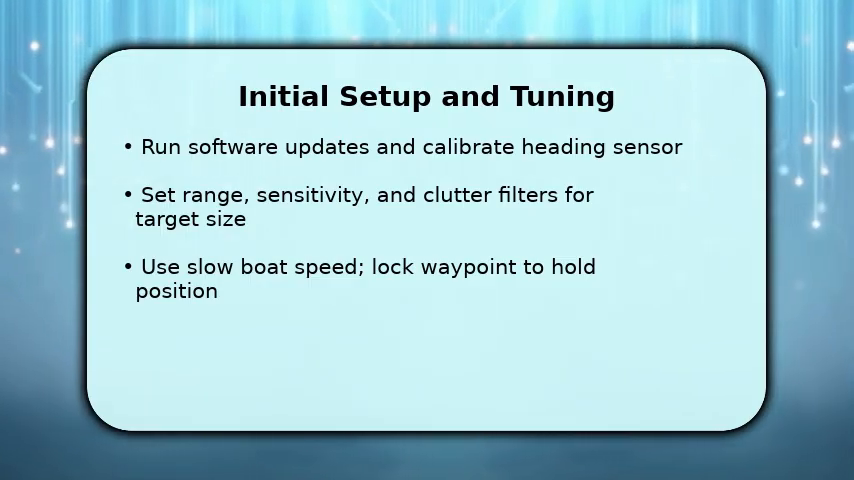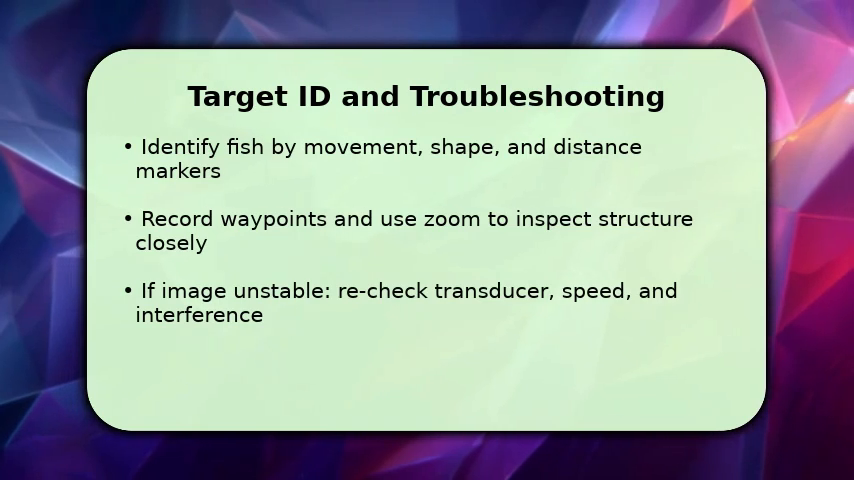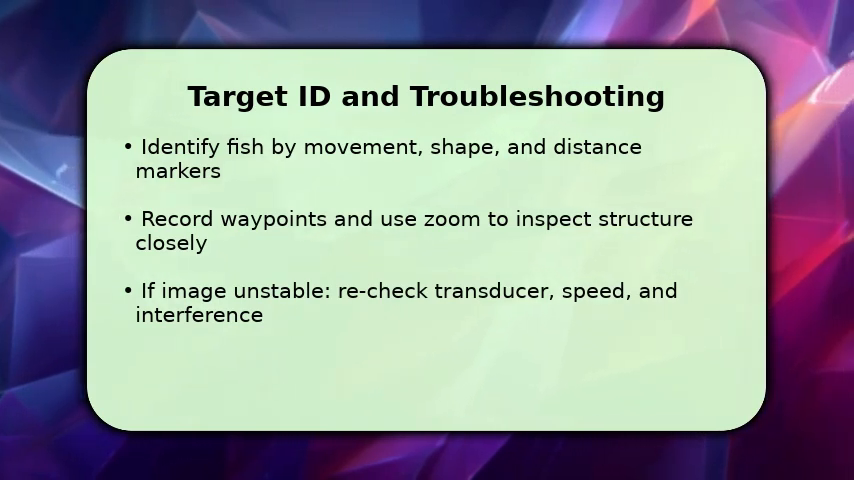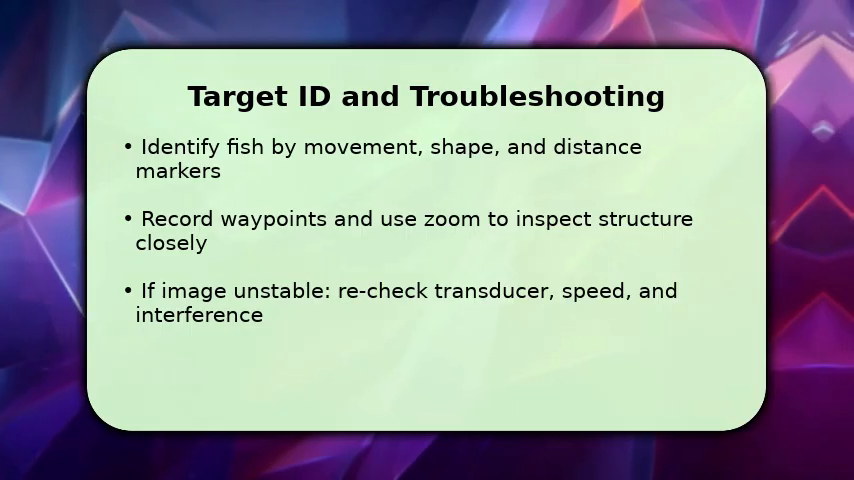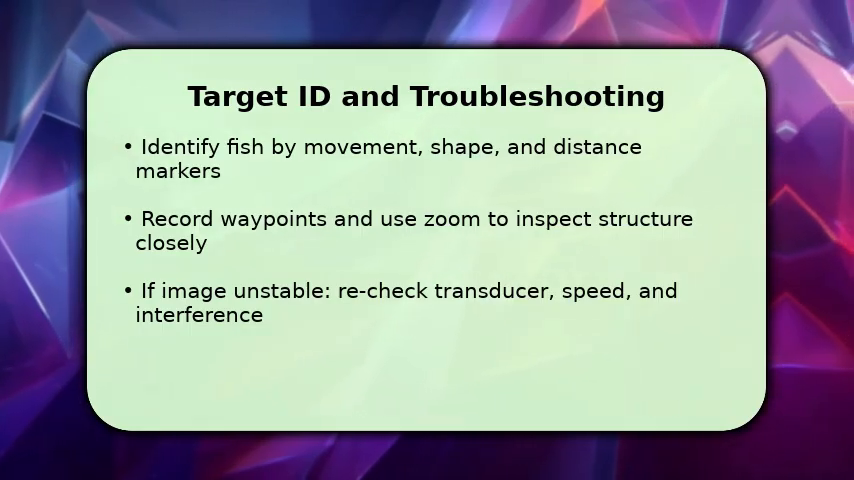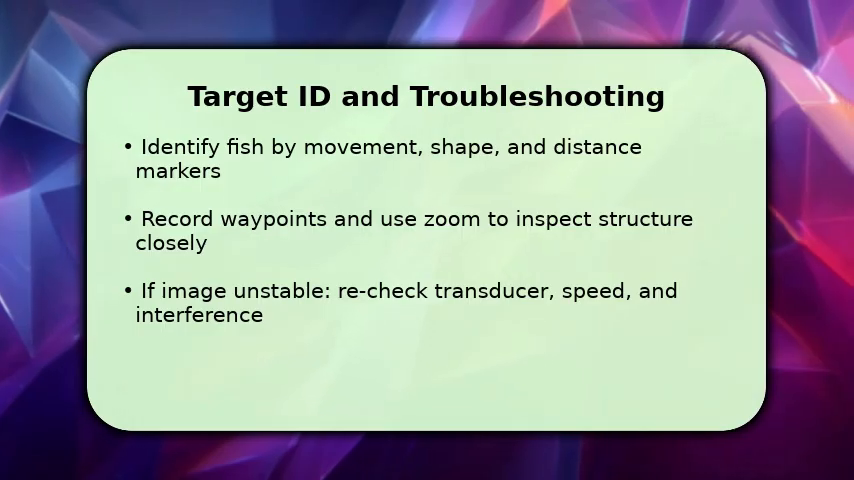You finish by identifying and marking targets, then troubleshoot if results lag. Watch for characteristic movement and shape. Use distance rings and zoom to distinguish fish from debris. Mark waypoints for repeat passes and change angle to reveal hidden structure.